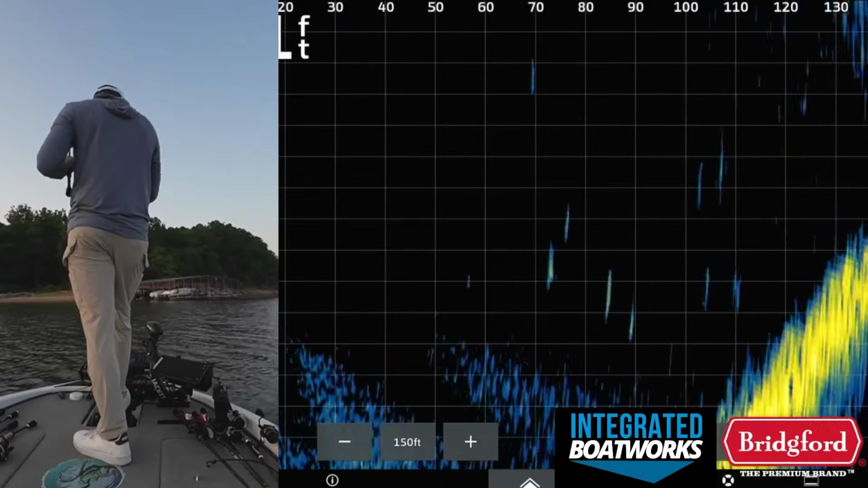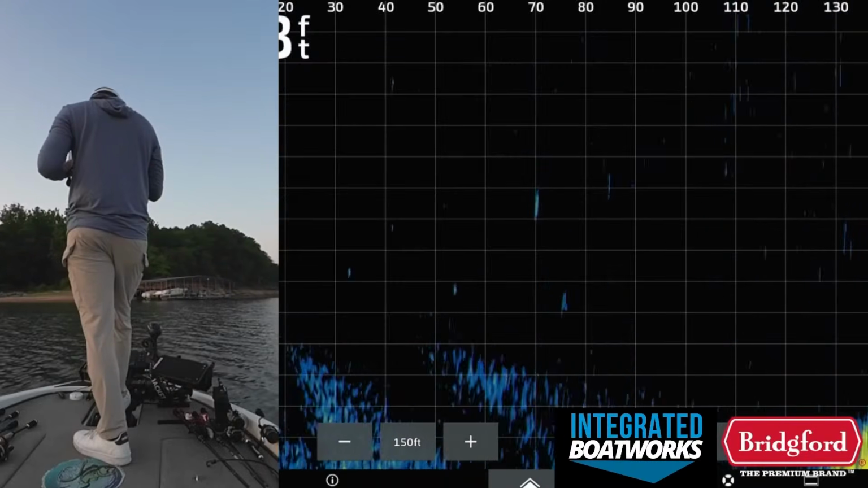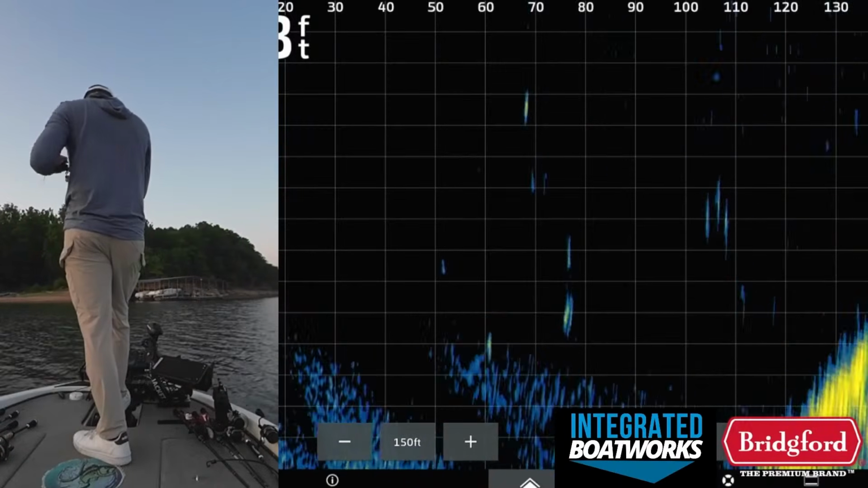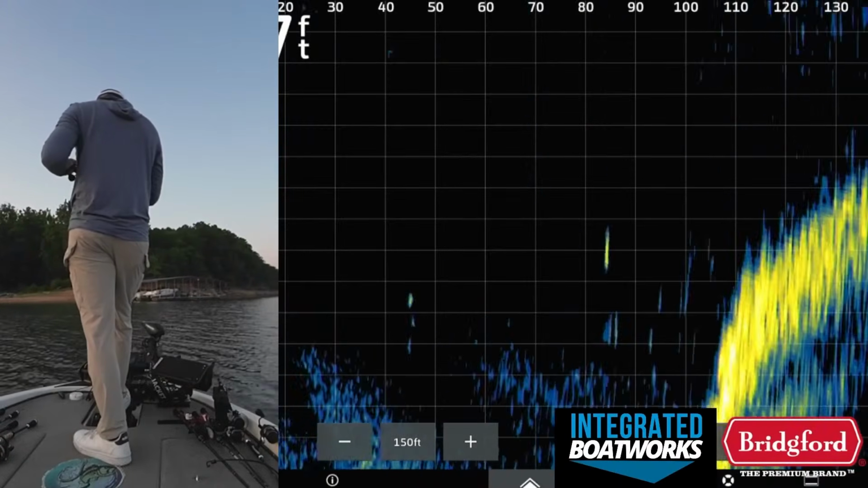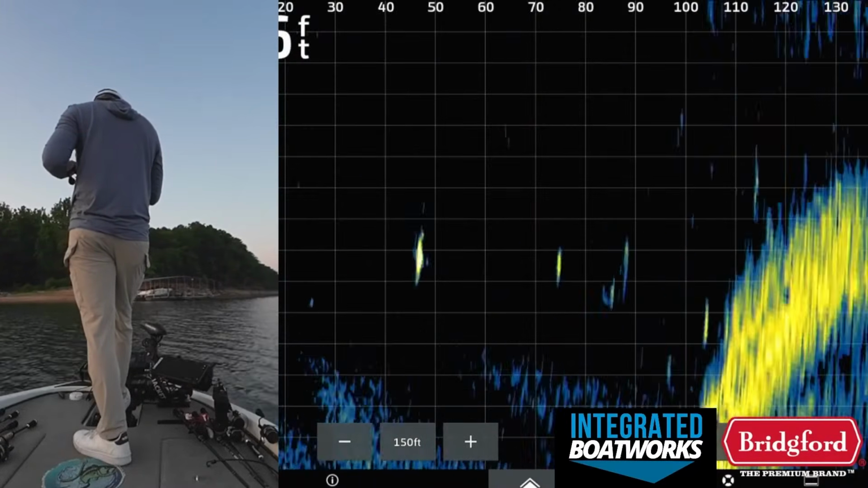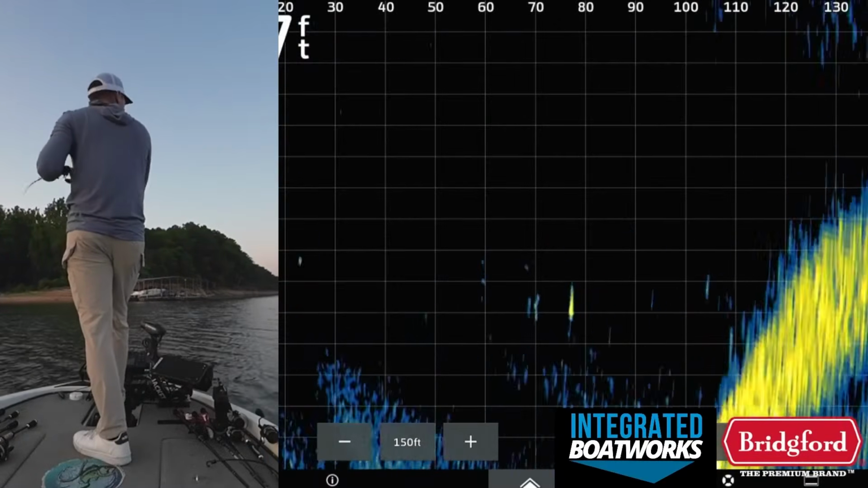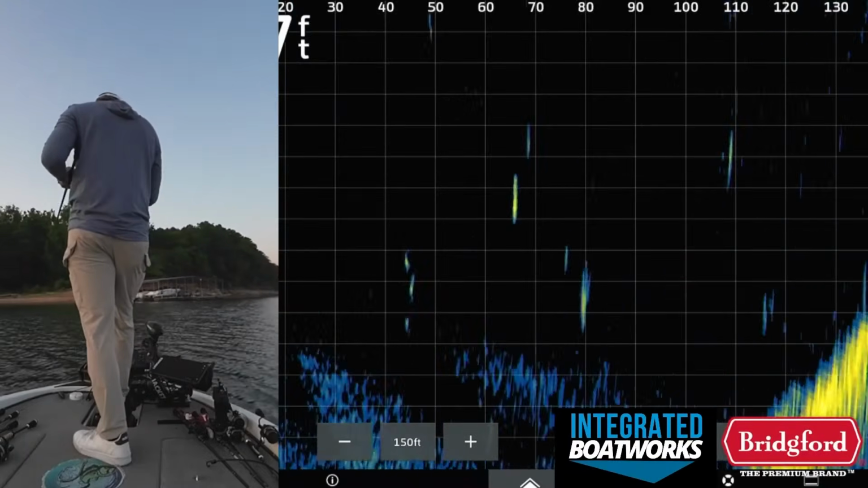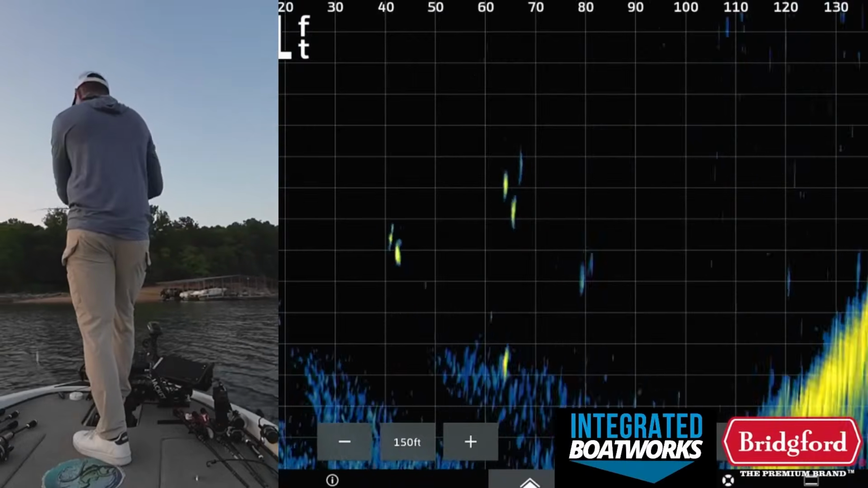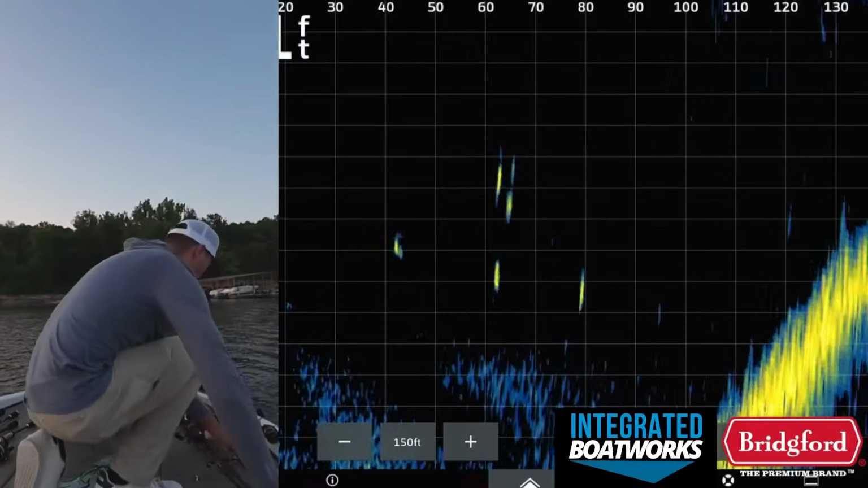I'll work my bait through them, see if one actually reacts to it. You can see all these fish are just kind of cruising around out here. I don't know what species they are, though. That's the thing. I'm going to throw a hovery at them one cast, and then we're going to roll. I'm throwing the tush on those fish.